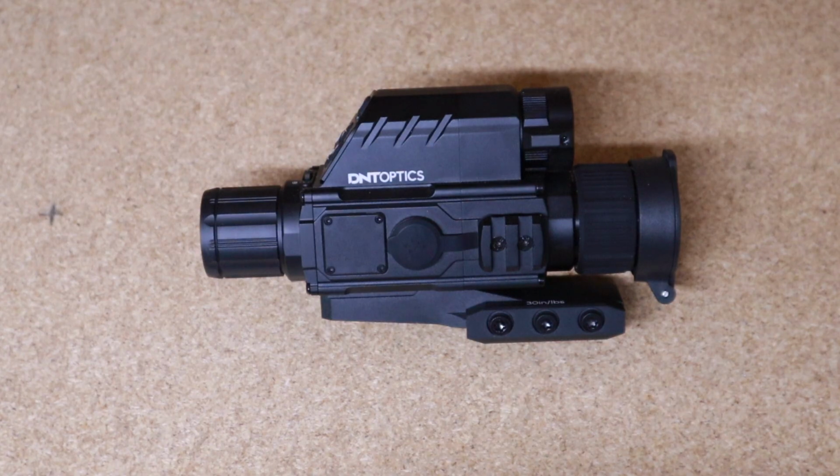All right, so now that we have a brief understanding of how thermal works and the difference between thermal and night vision, we can move forward into the rest of this review. So, as I said, it's multi-spectrum. So we have day camera and we have night, and they both run off the camera that you can see on the top of the unit right there, which is why this has a fair bit of bulk to it.